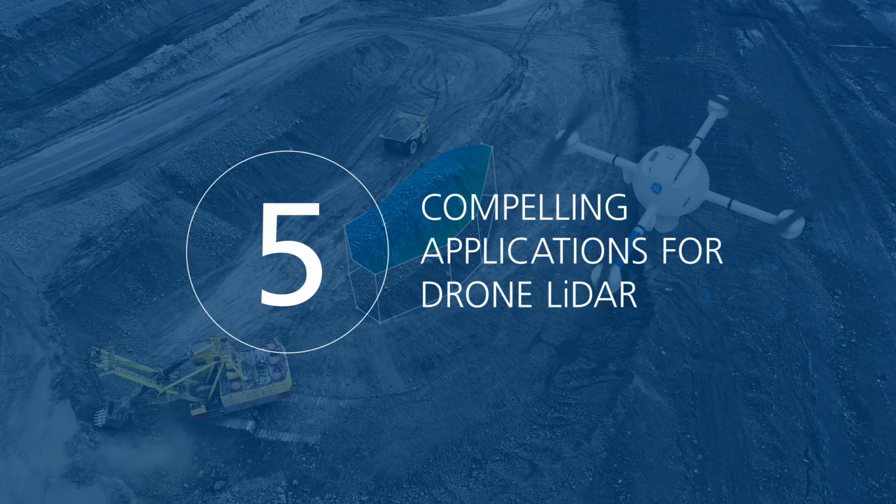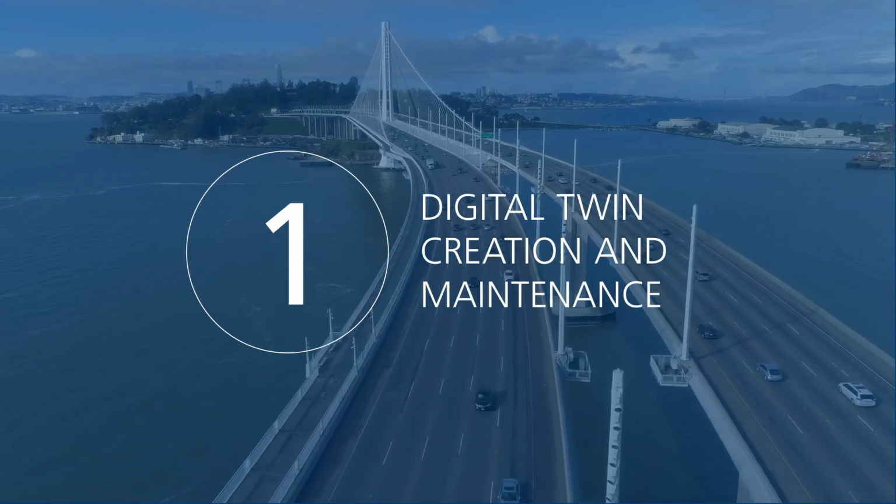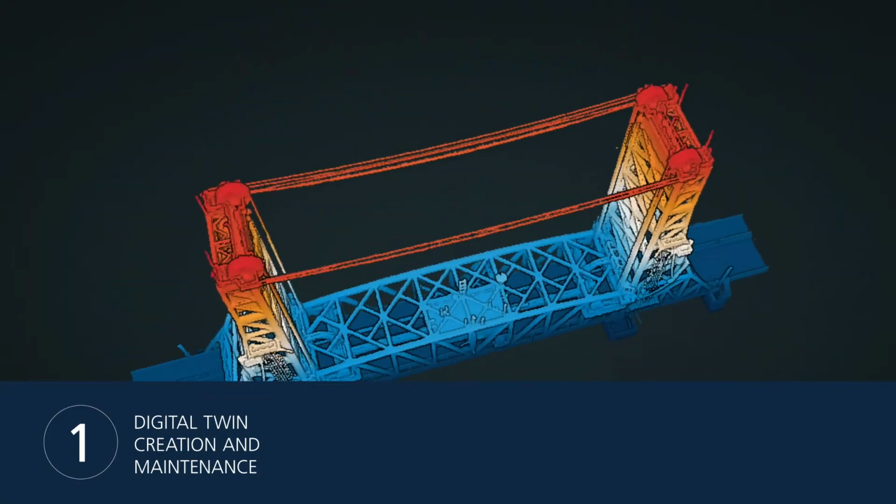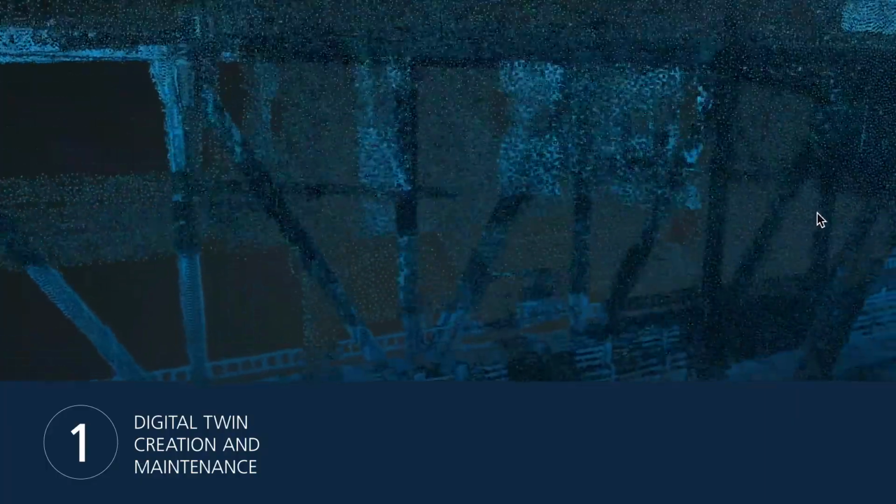Here are 5 compelling applications for drone LiDAR. Number 1. Digital twin creation and maintenance. Drone LiDAR can quickly facilitate the creation of digital twins to evaluate infrastructure and asset management through remote digital inspections, saving valuable time, resources, and money.